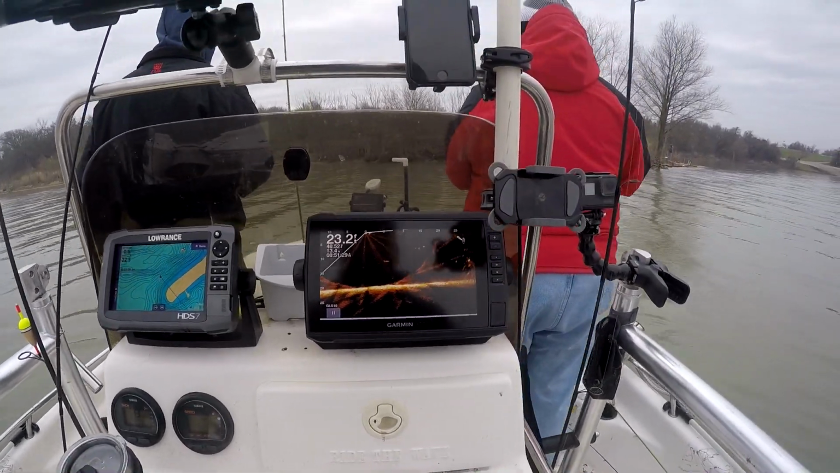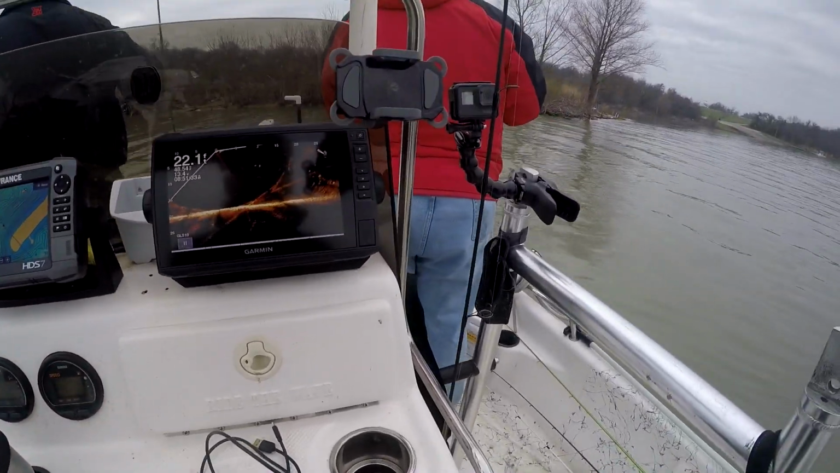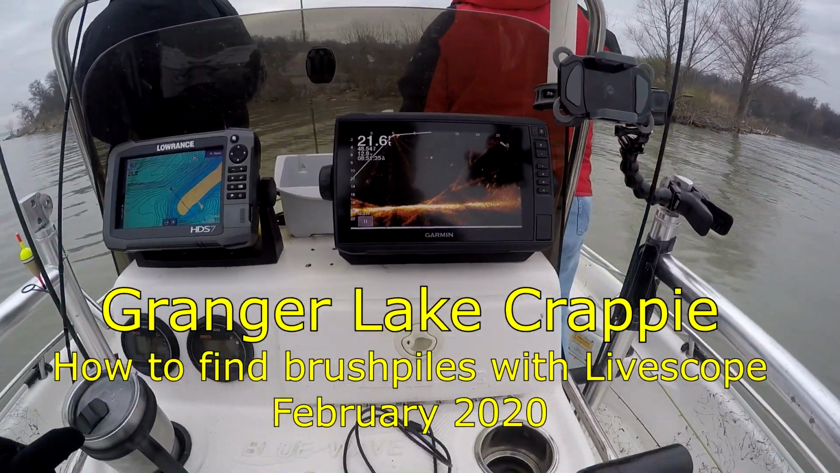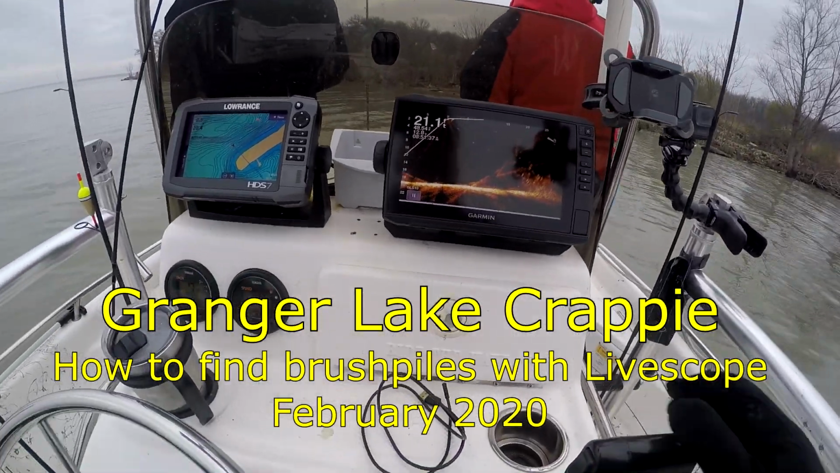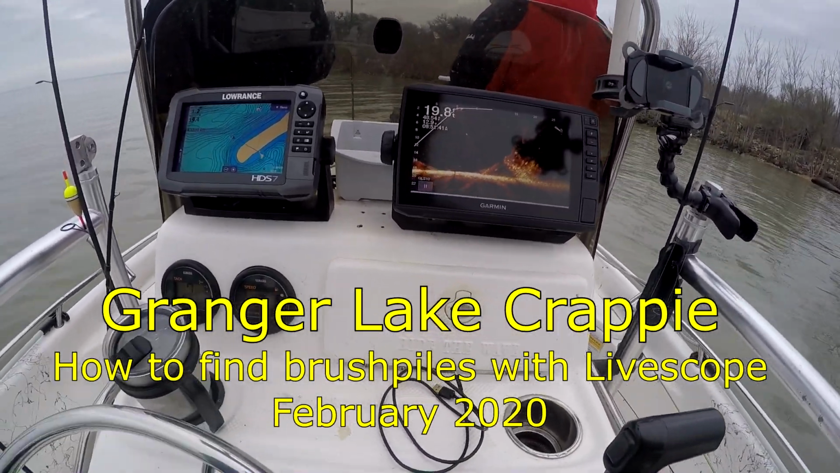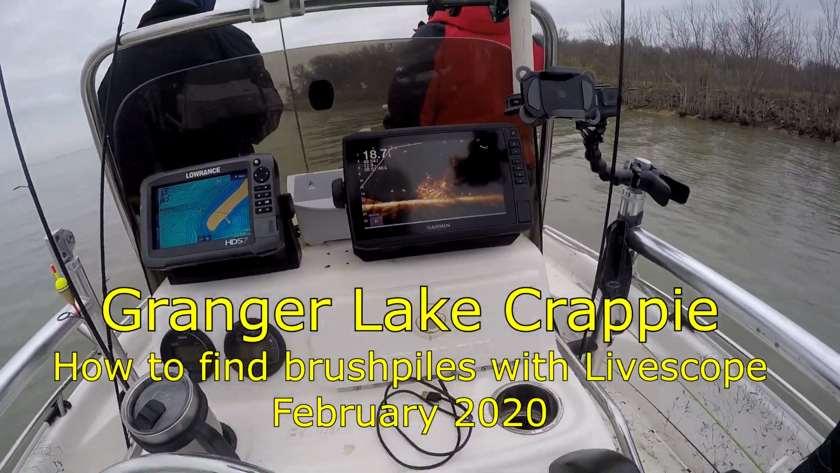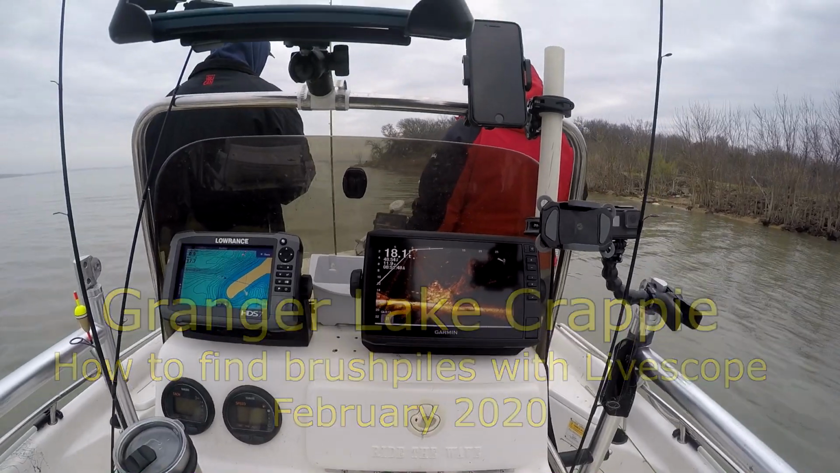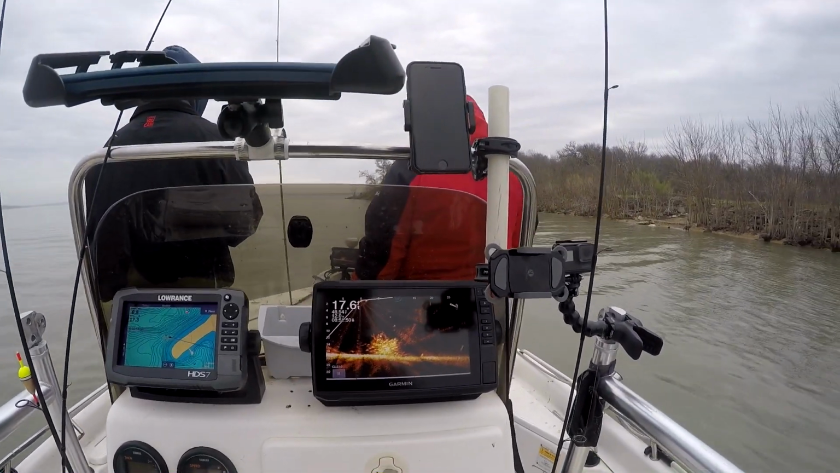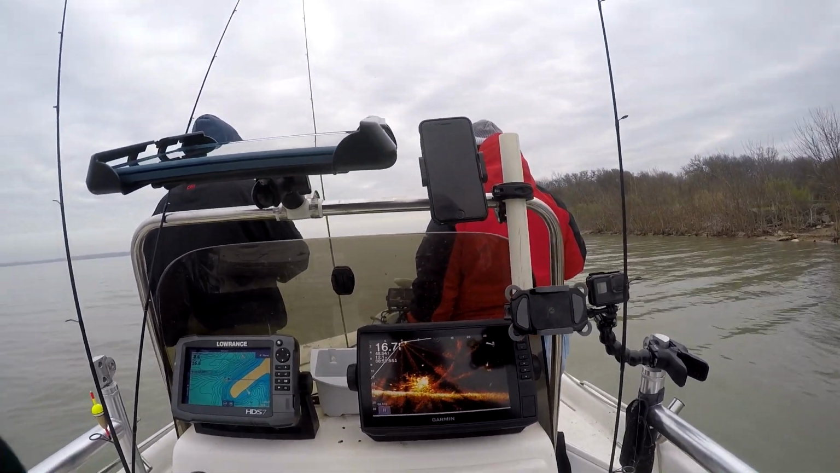And he starts. Okay, look at this one. There you go. Oh, look at all that fish in there. Oh boy. All right, let's get the boat. Oh, look at that. Look at that brush pile. It lights up, doesn't it?